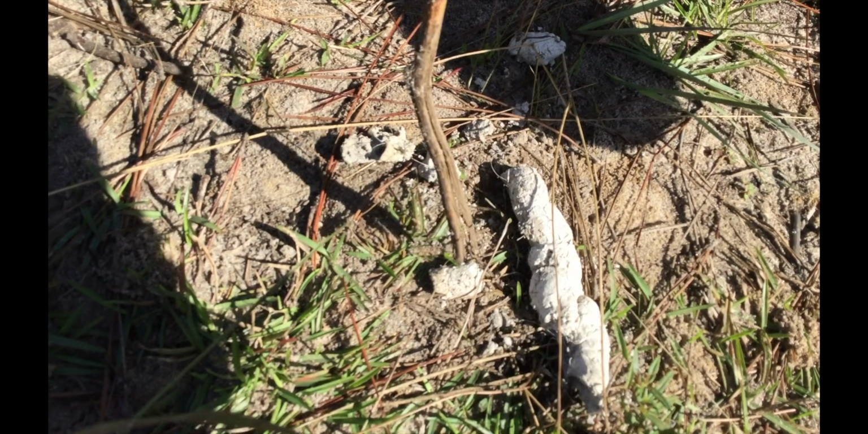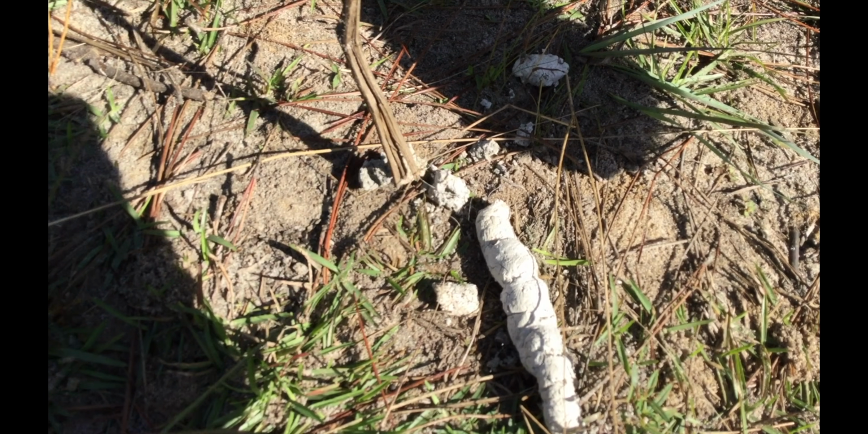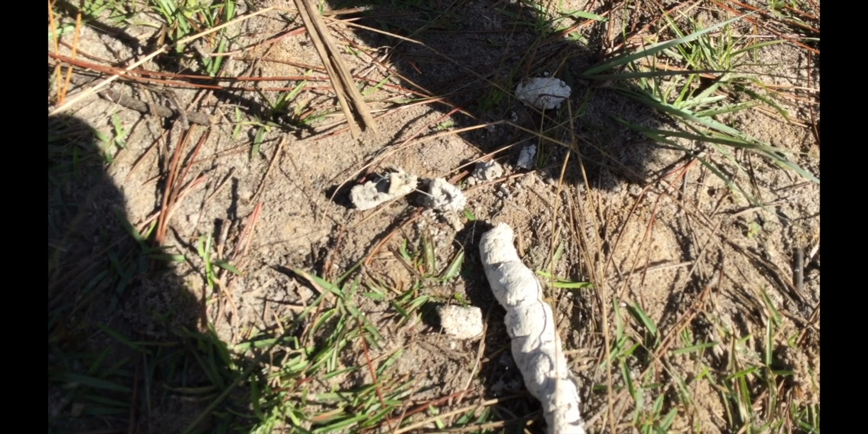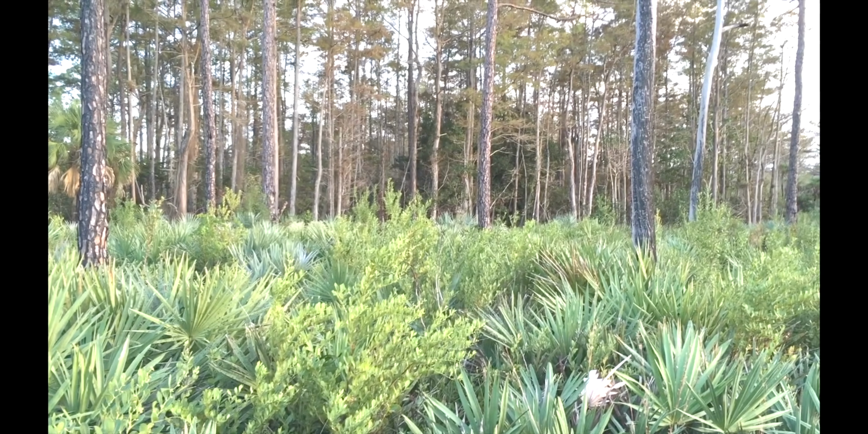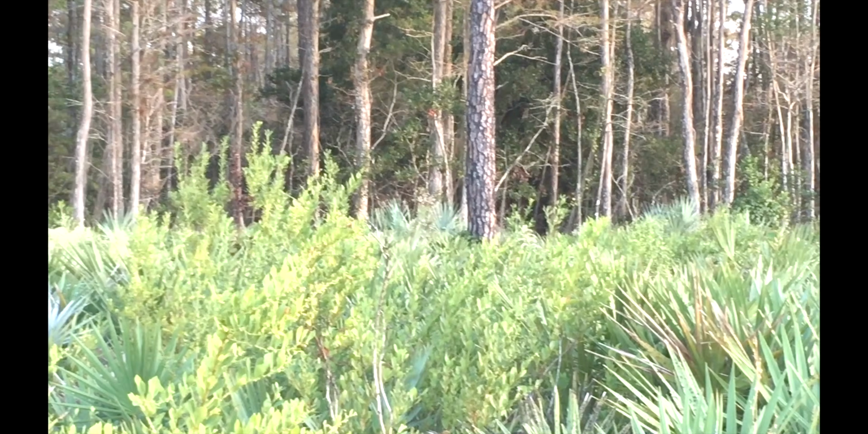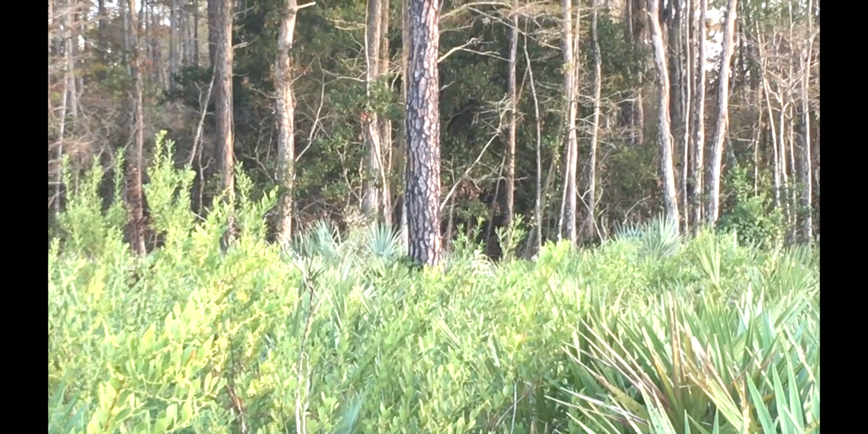Somebody's been eating hog out here. But this one, man, look at that. Yeah. See that gray hair in there? Oh, yeah. Let me get that stuff out of the way. You getting a good shot of that? Yeah. And I'll zoom in. And I think she was looking somewhere back in there. And he may still be there checking us out.